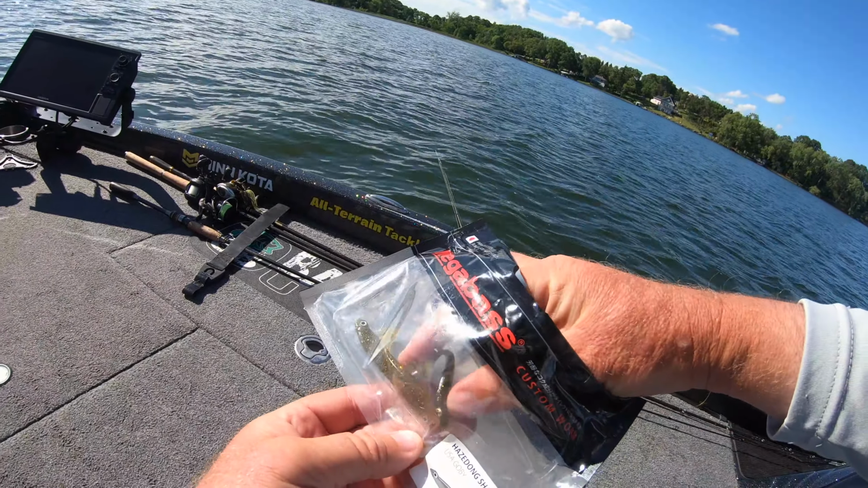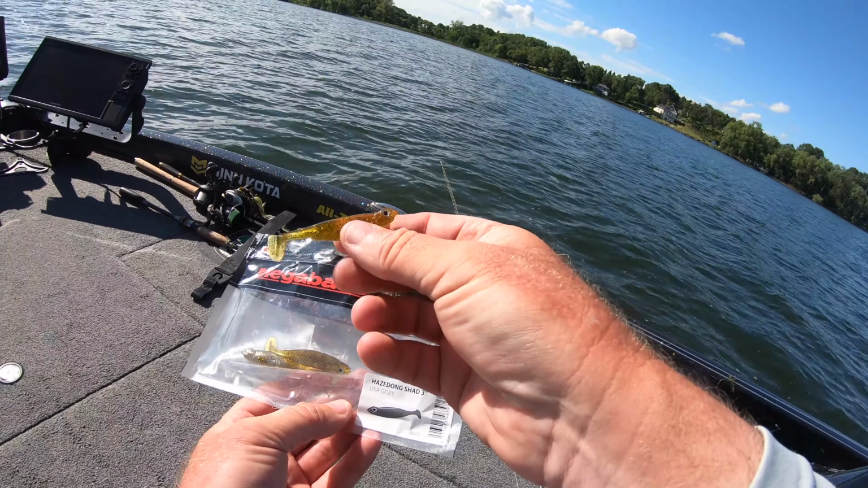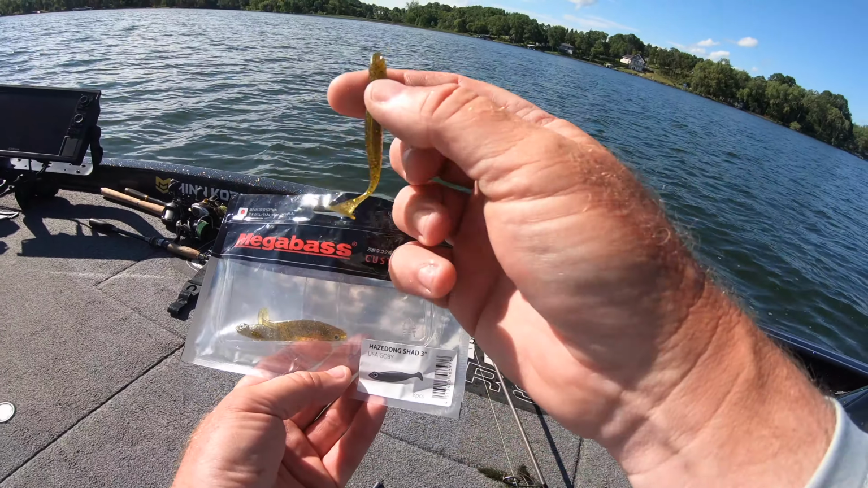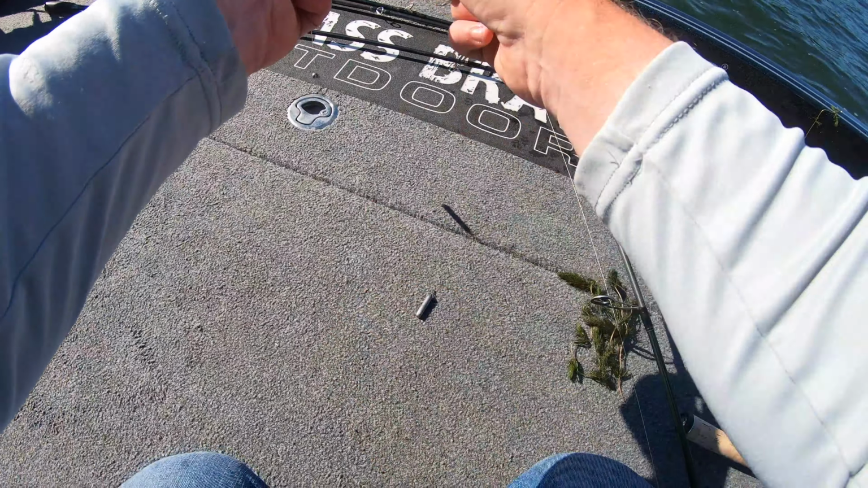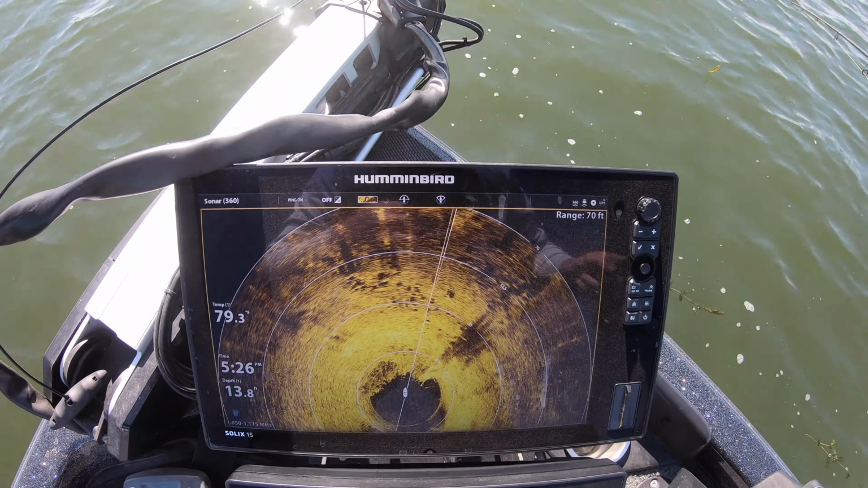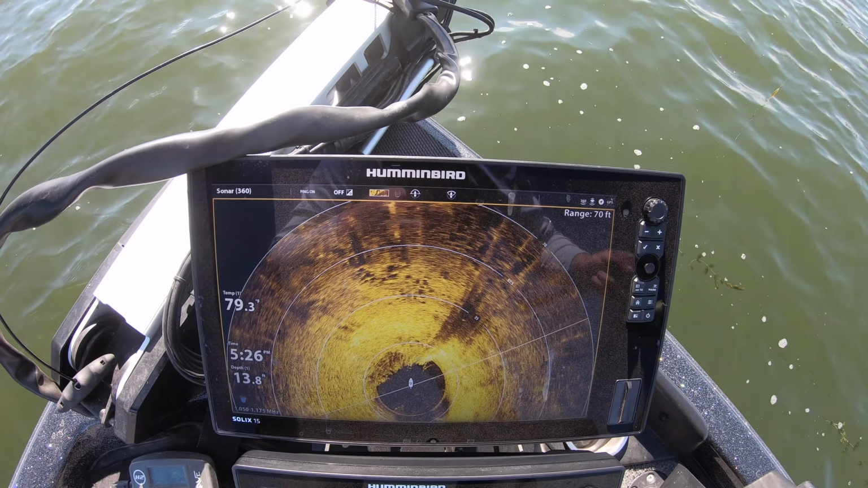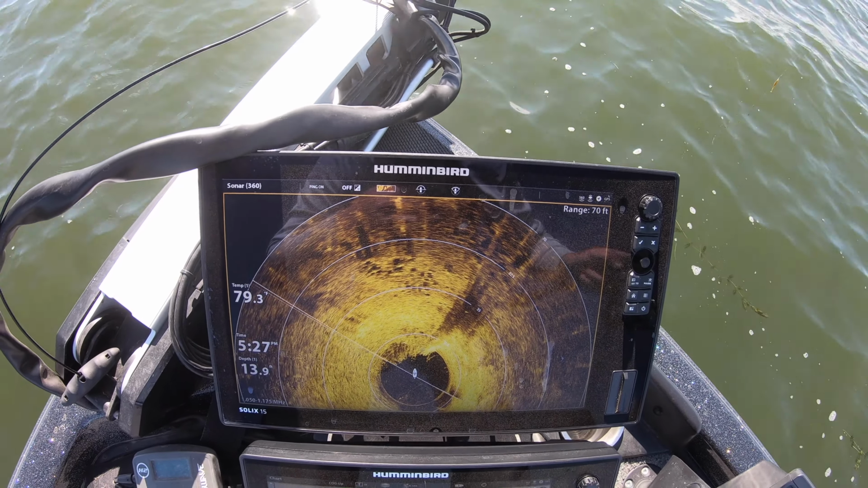I'm using that little 3-inch Hazdong shad, goby color. But that green pumpkin and glitter, that looks like so many of our minnows here in Minnesota where we don't have the gobies. Fish crush it. Again, Spot-Lock still has us right where we need to be to make that simple 11 o'clock to noon cast and hit those rocks again.